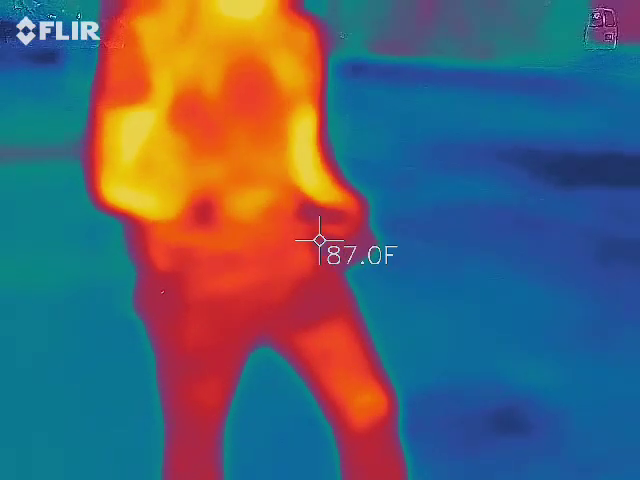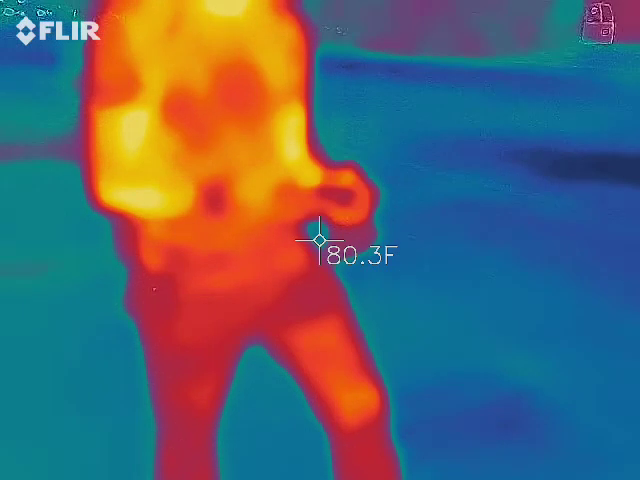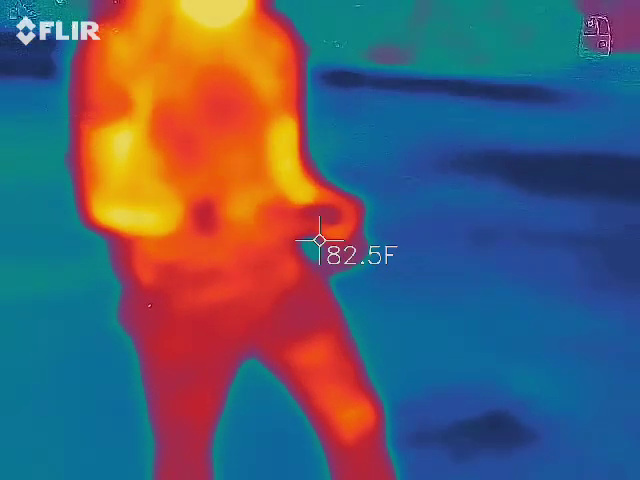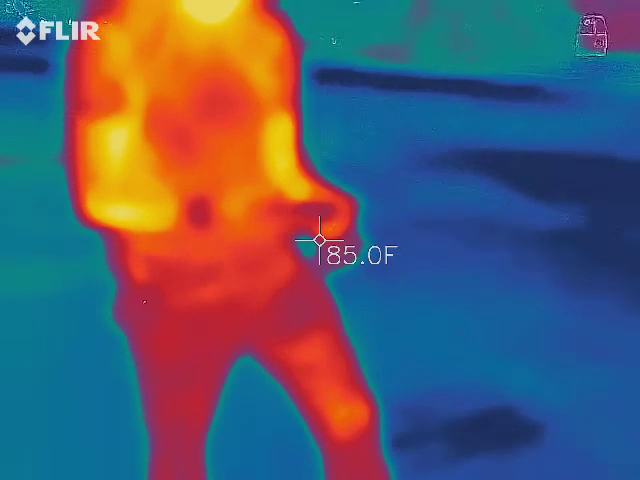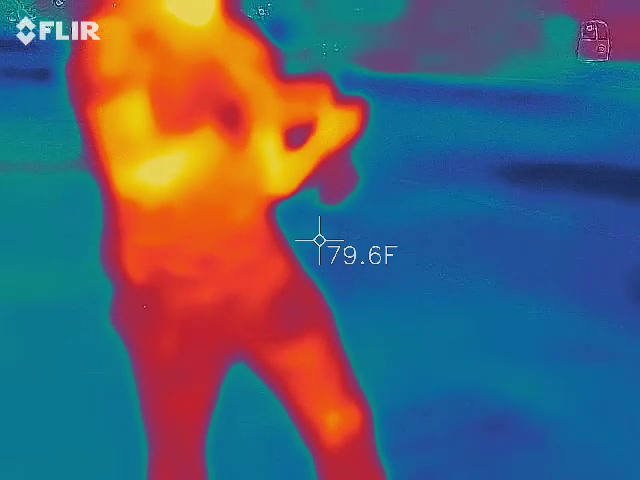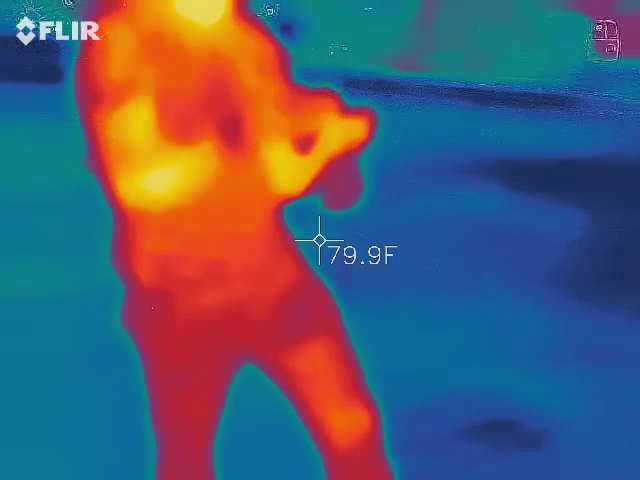So the way this one works, somebody said this one was super fast. Is that playing with this? Sorry, I had it set really fast. I was testing something this morning. Oh, there you go.